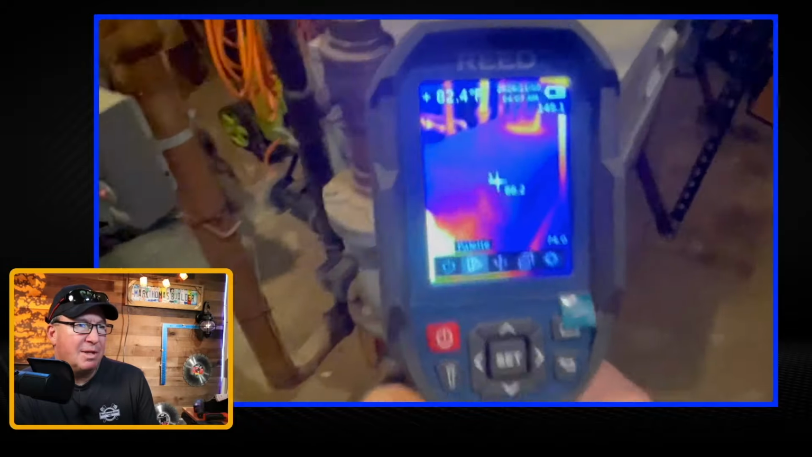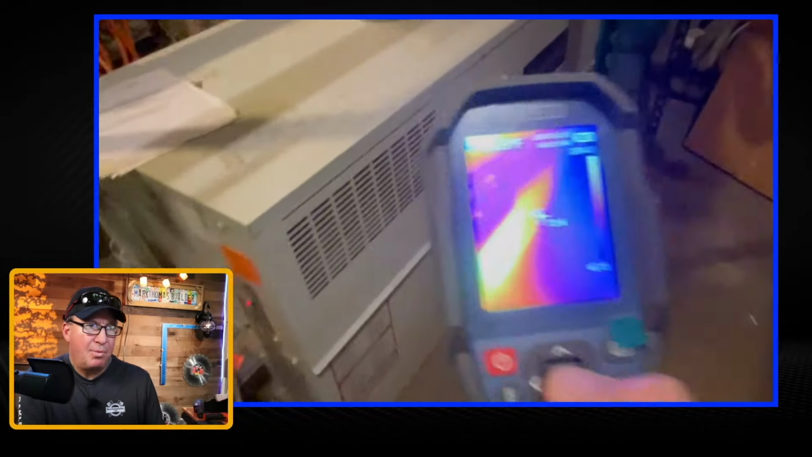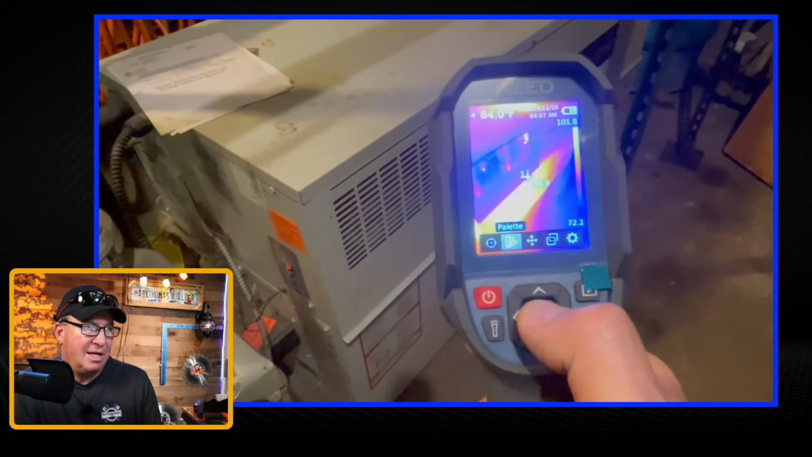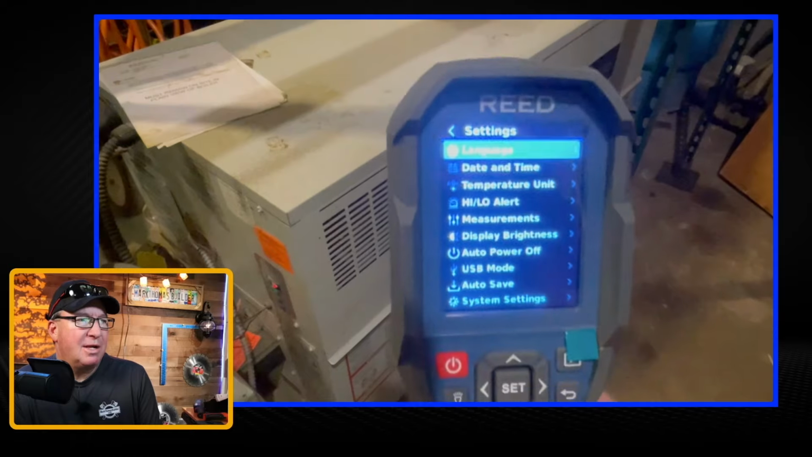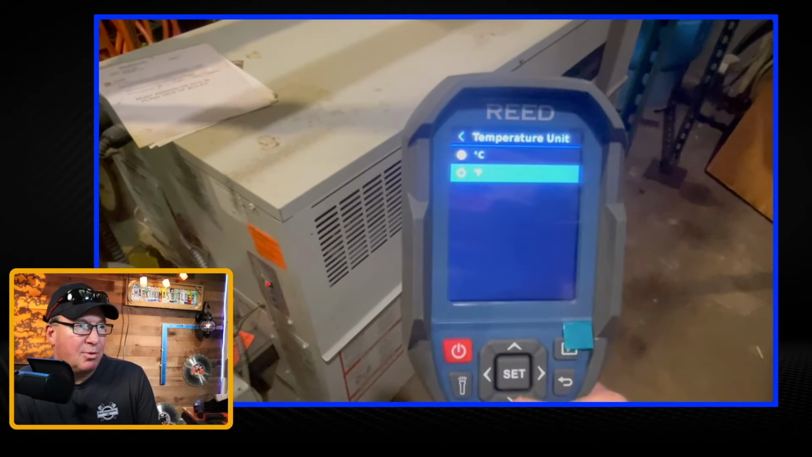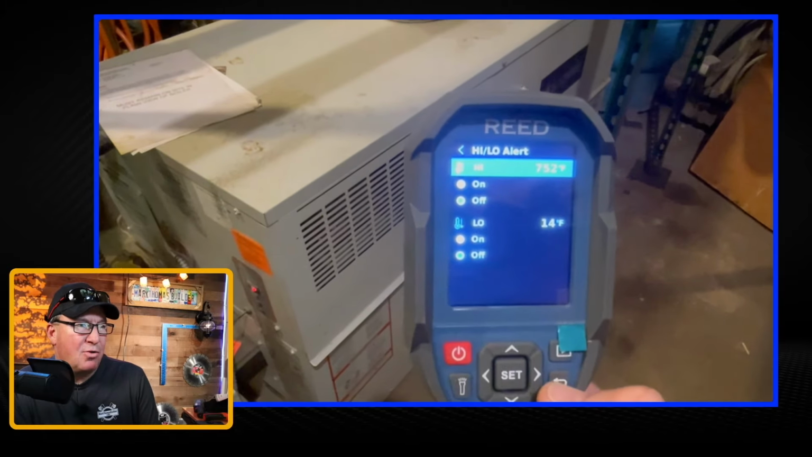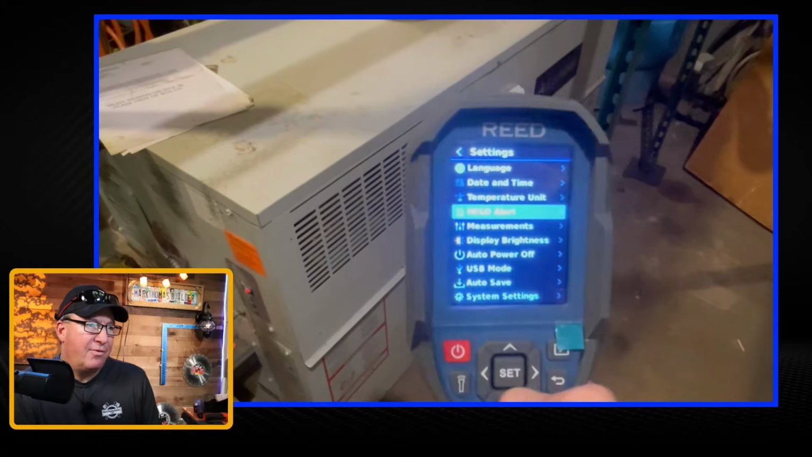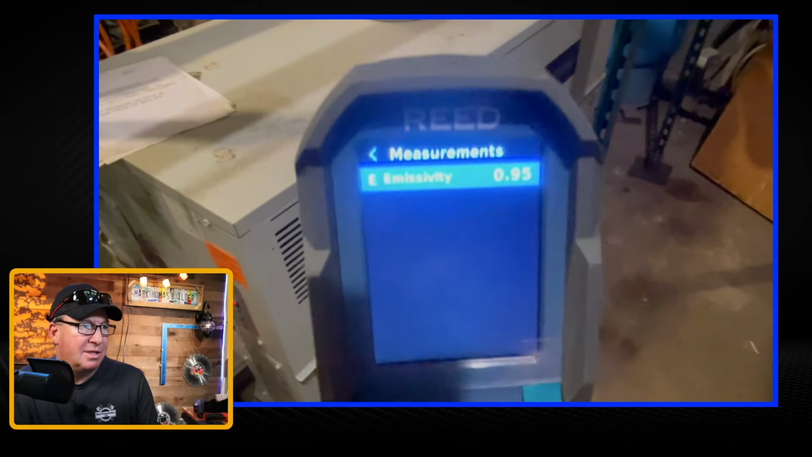That seems a little bit like lava once again. Showing the hottest point on that I just took was 148. All right, now on the settings right here, we have language, the date and time, and the temperature, you can go between Fahrenheit and Celsius. We have a high-low alert, so it'll let you know if it's exceeding a certain temperature or going below it.